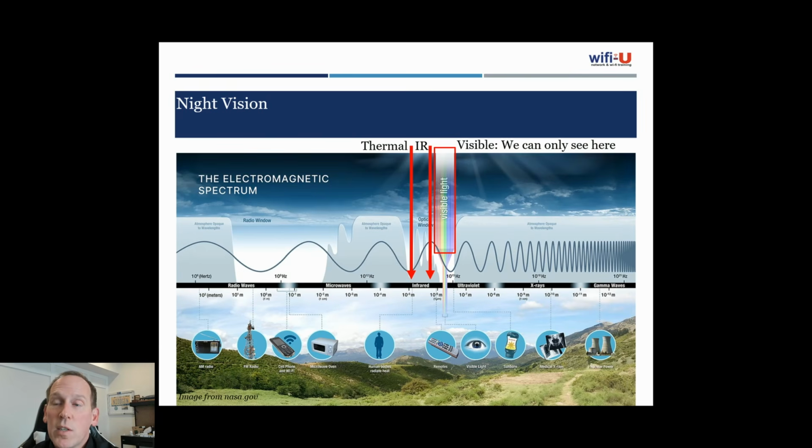The visible light is kind of in the center there. We see a range of light that goes from what we see as red all the way to what we see as blue. If we go higher than blue, we get into ultraviolet light. If we go lower than red, we get into infrared light. And our center is on green. Now, just below the red area of visible light is that infrared, and that's where we sit somewhere in the 700 to 1000 nanometers of wavelength. This is where our night vision cameras sit.